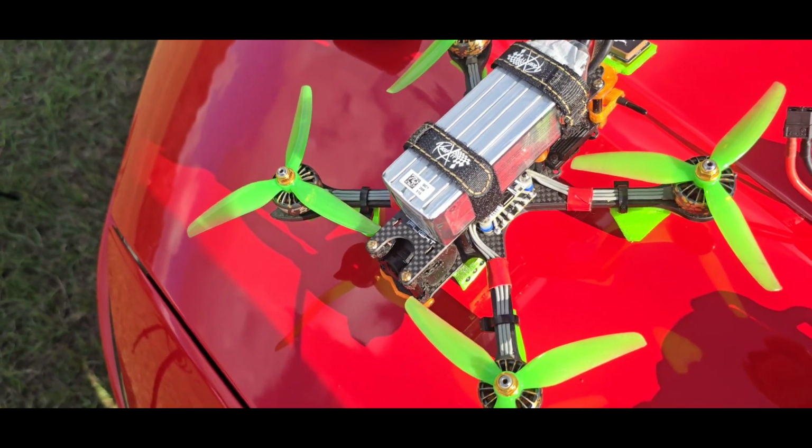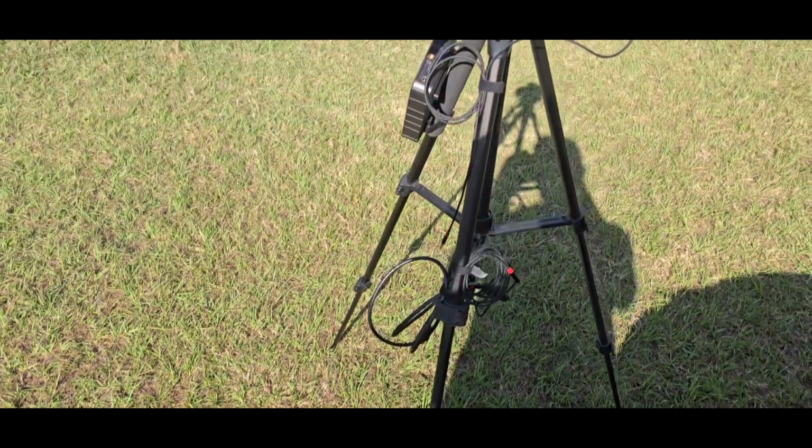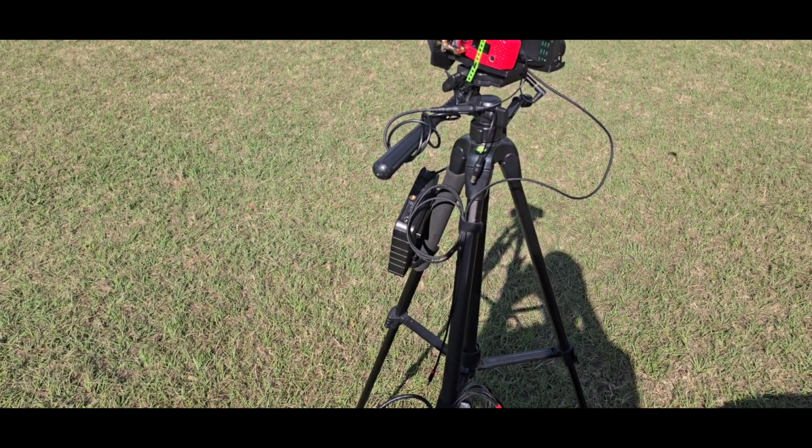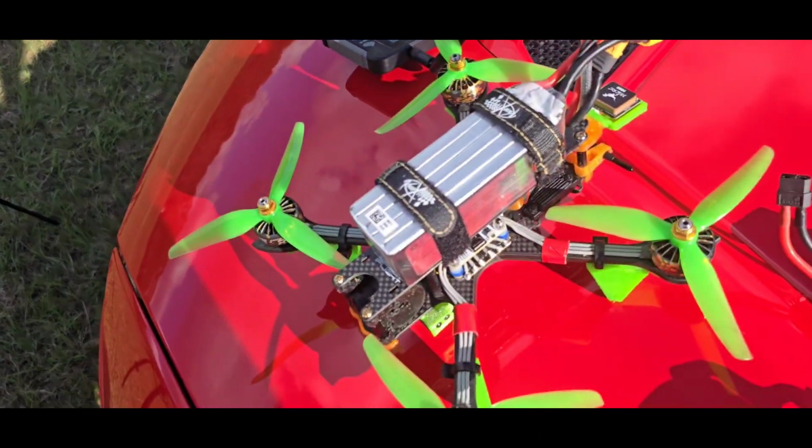The high definition is just so I can grab my bearings if I need to, because it's kind of disorienting with the camera pointing straight down to the ground. But I'm learning to fly with it looking at the ground.